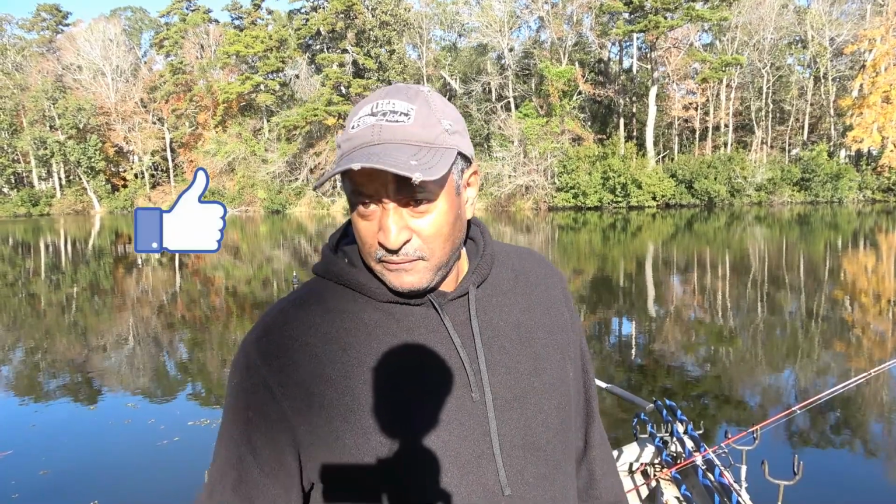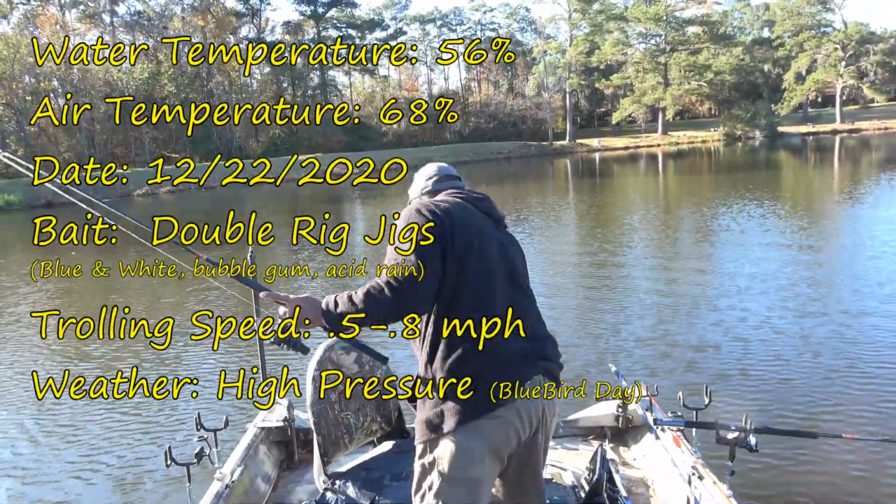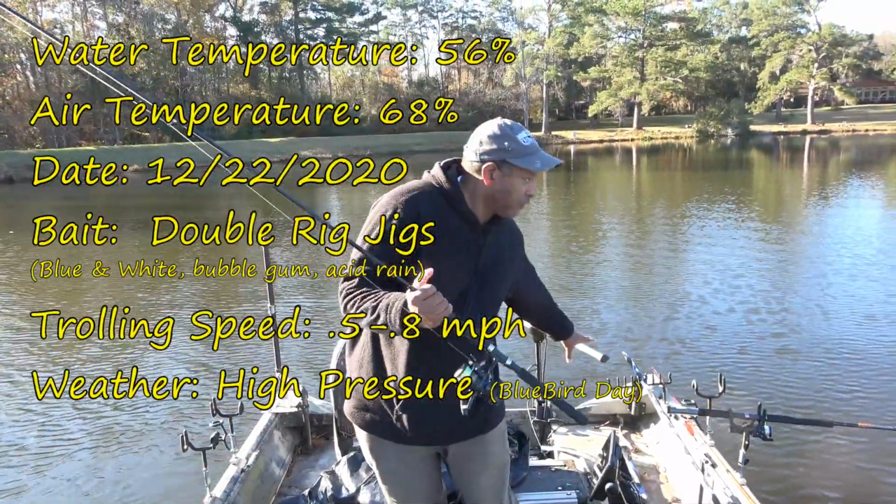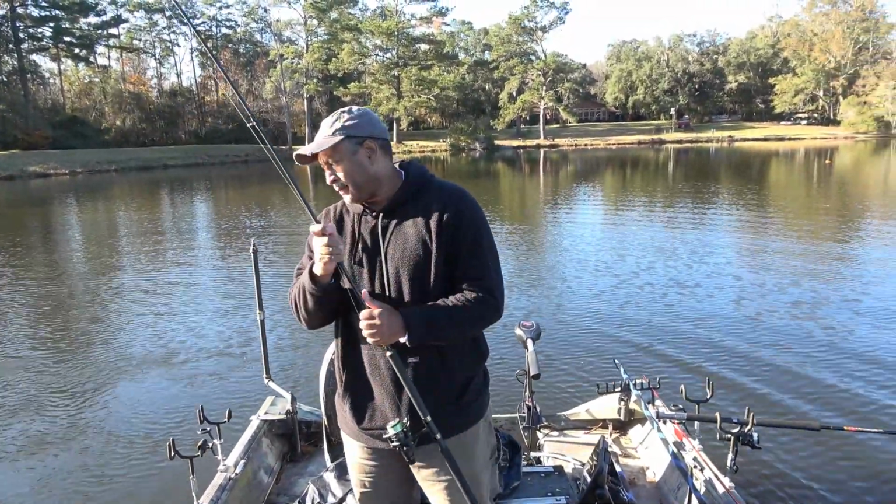Now let's see if we can take some fish out of the water and put them in the boat. So I got one open water fish. Now I'm having to maneuver this boat to keep the sun directly out of the screen, but these are just open water crappie here.